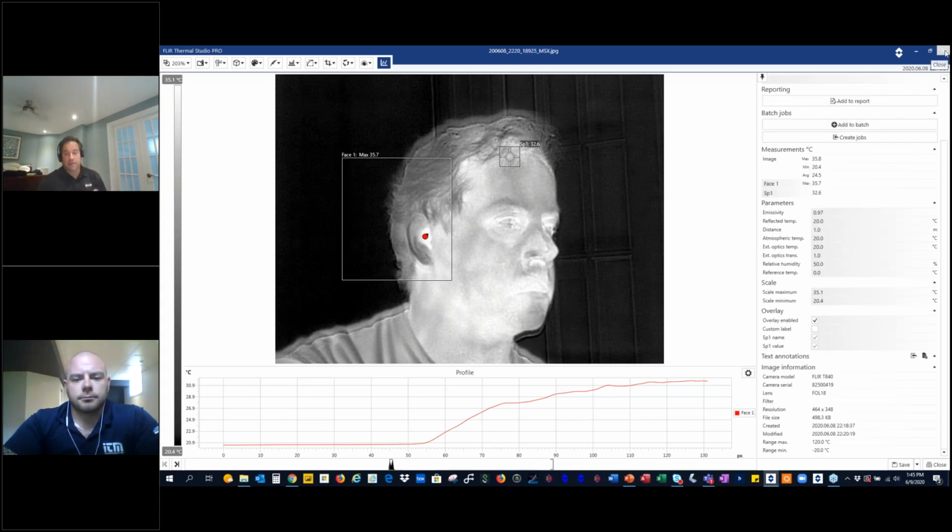And some of the handheld cameras actually have GPS. So if you ever want to record, if you're outside, it doesn't work very well indoors, especially in factories where they have metal roofs. It'll record your coordinates and show you where that picture was taken as well.